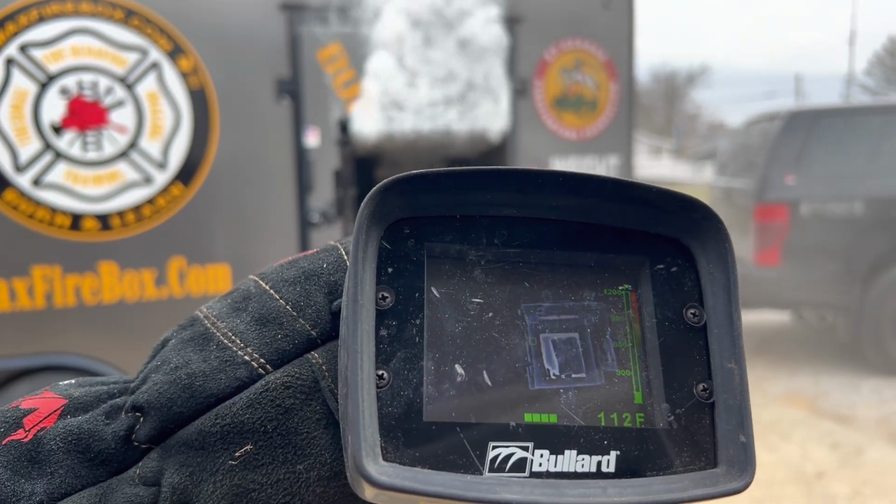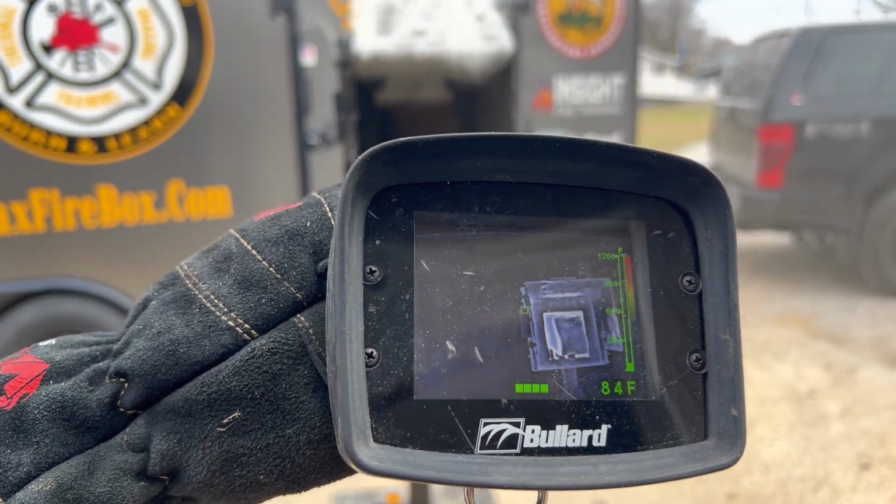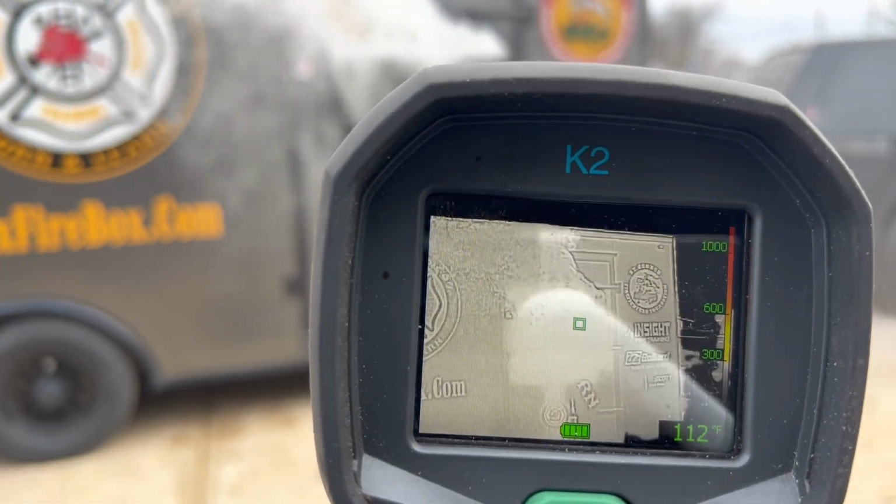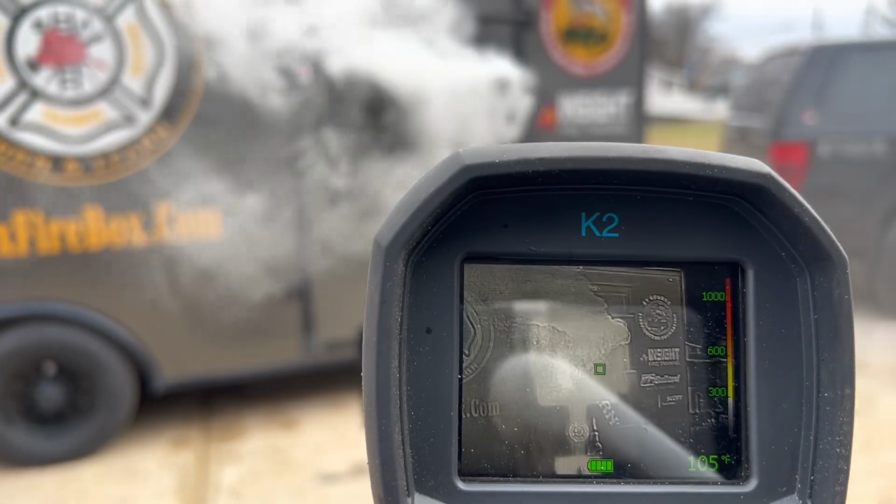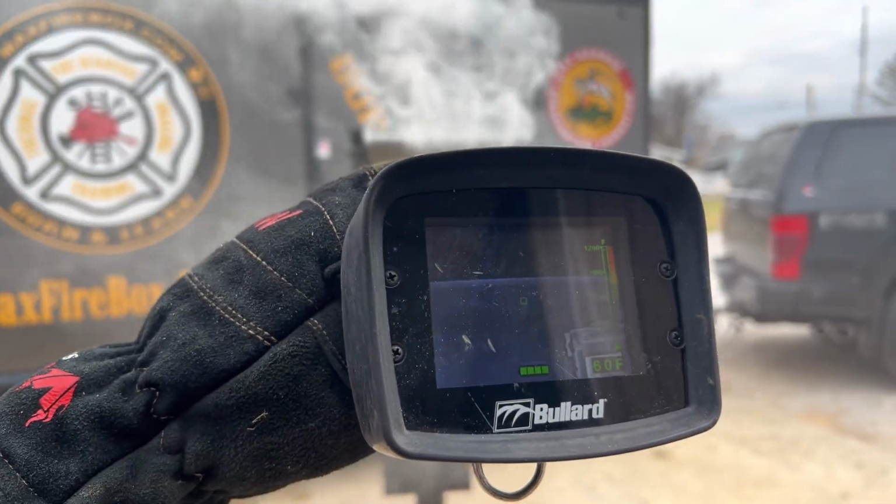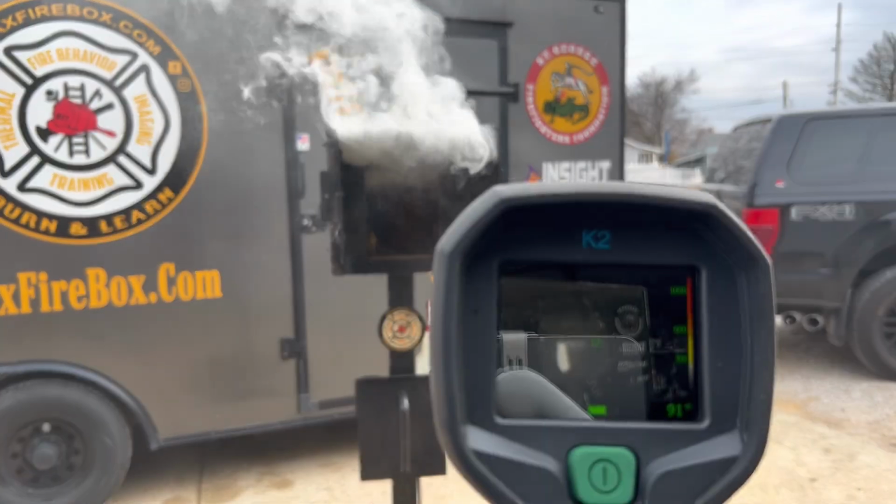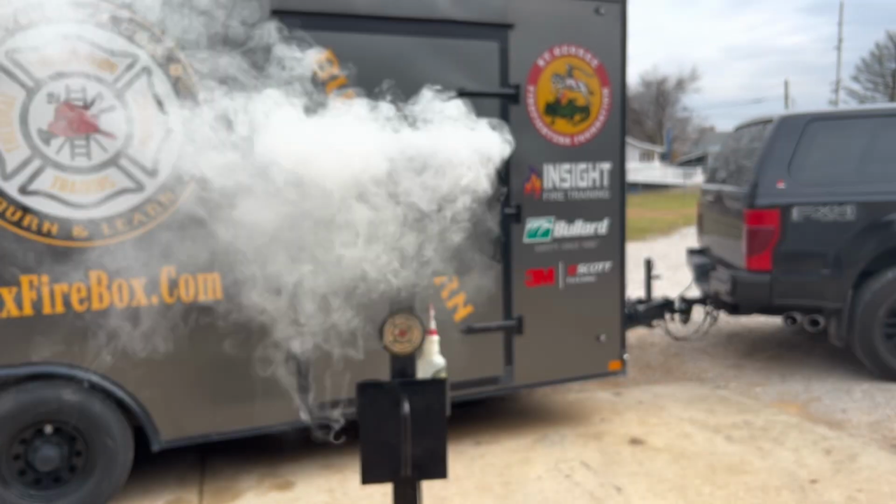There's your thermal view. This is through the eyes of the Bullard NXT. So there's your view. And let's take a look through the FLIR K2. There's your K2 view. So highlighting the difference there between the cameras. And so one more time, there's your Bullard view. And we're gonna come back to your FLIR view. And there's your FLIR view. So you can see the difference there.